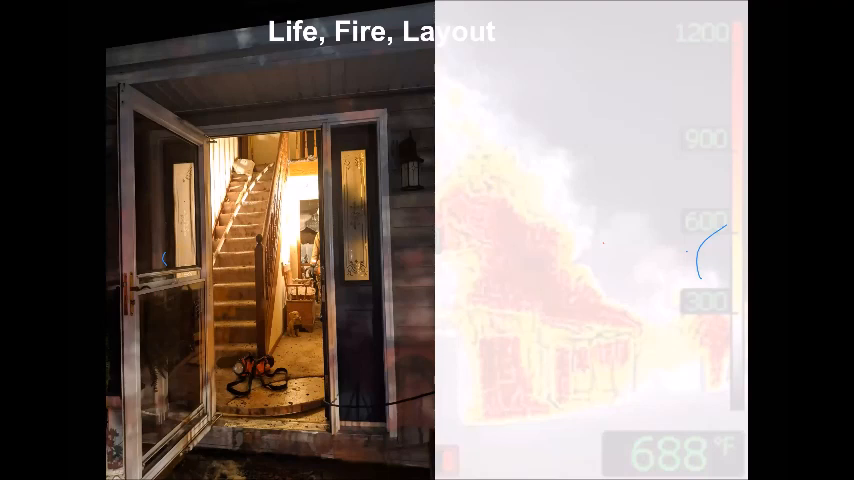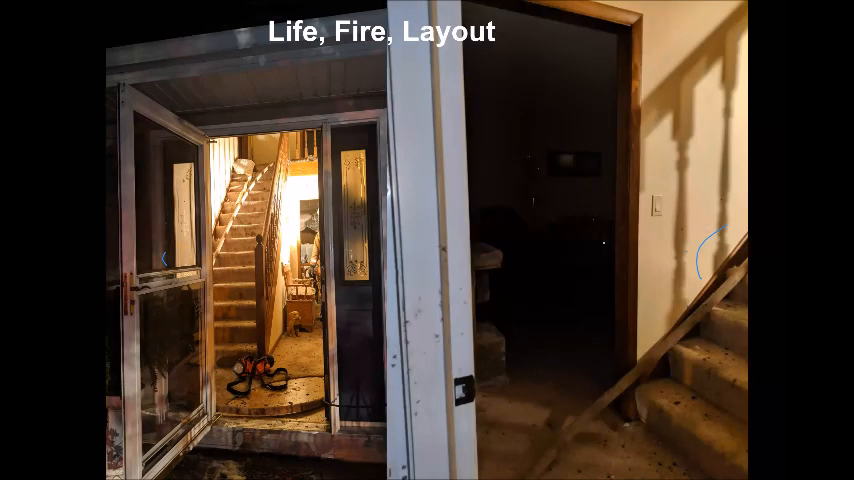With the camera, we talked about building layout, fire location, that kind of stuff. So, live fire layout at the front door. What does that mean? I pop the front door. I'm getting ready to cross that threshold. I am using my camera to find and identify things that are in place. I'm finding the stairs. I'm finding where the fire is at. You're probably going to see it rather quickly. Is there a victim behind the door? I'm doing a quick sweep. And what's behind the door? There was another living room space right there.